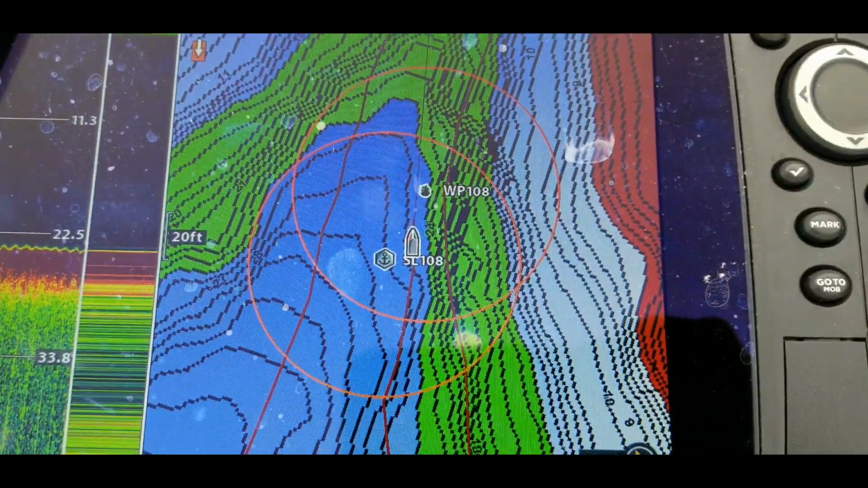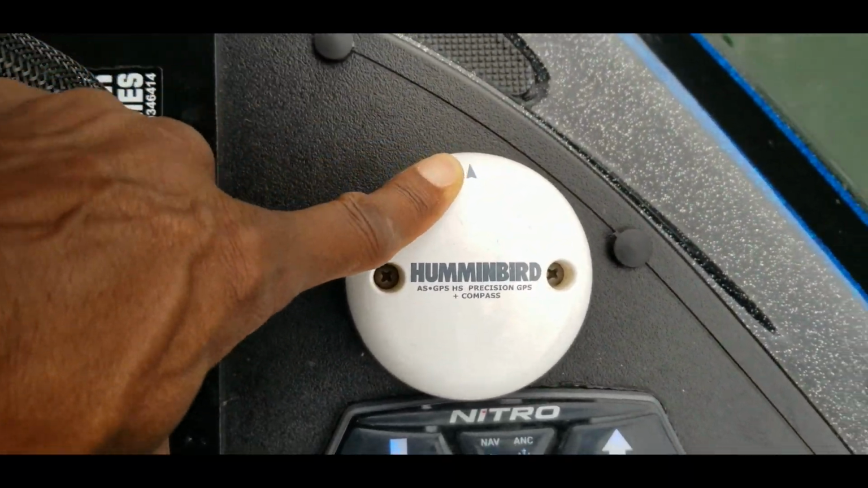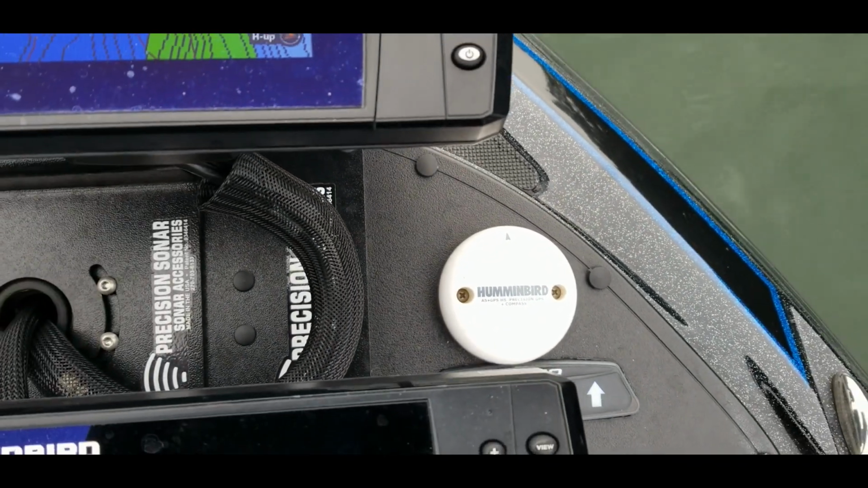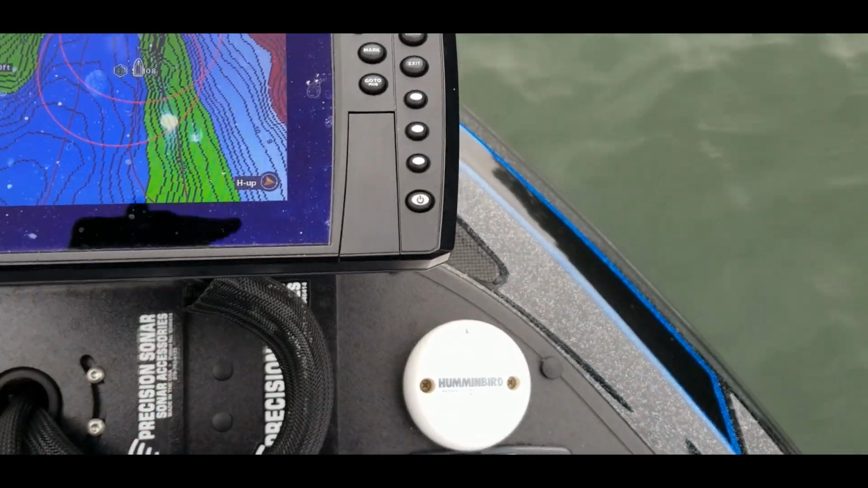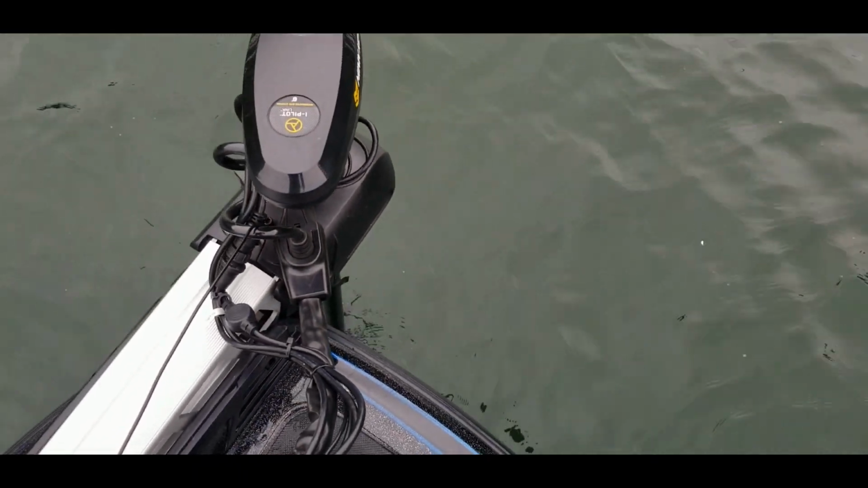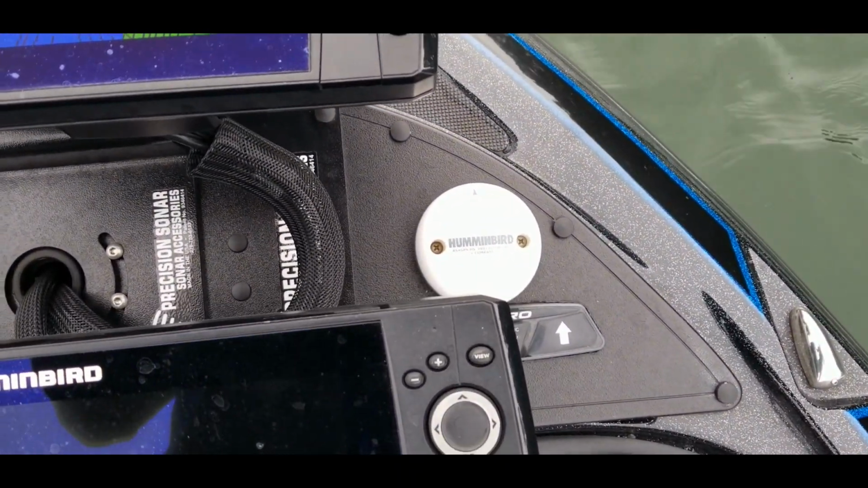And what puts that line on that screen and lets you know the direction that it's facing is this arrow right here on this directional puck. You want to have that directional puck and put it at the front of the boat as close to the actual transducer, which is on the trolling motor up there, but you want that as close to the front of the boat as you can.